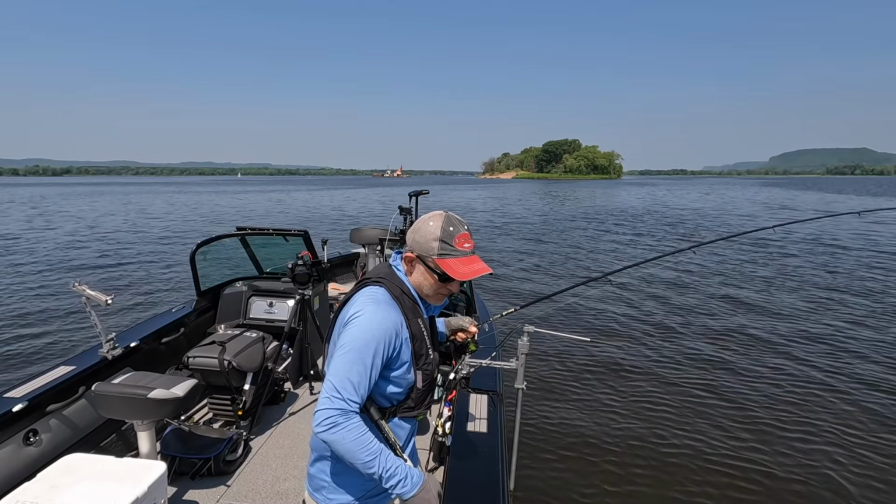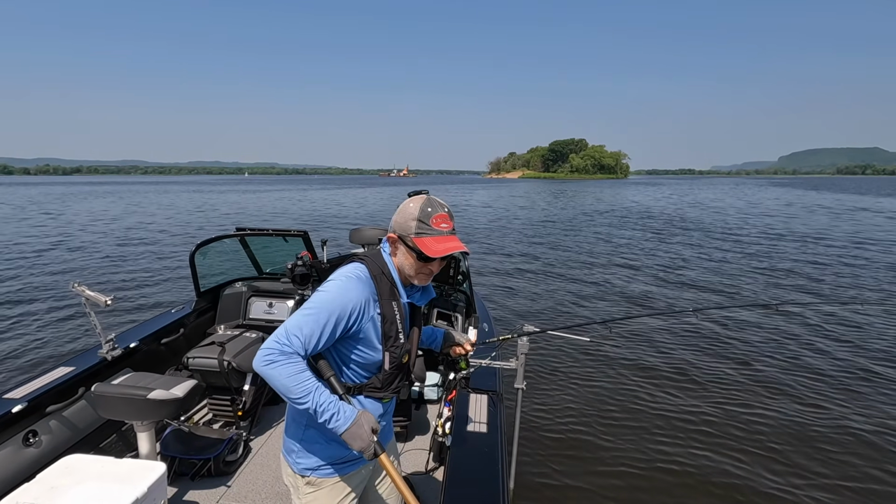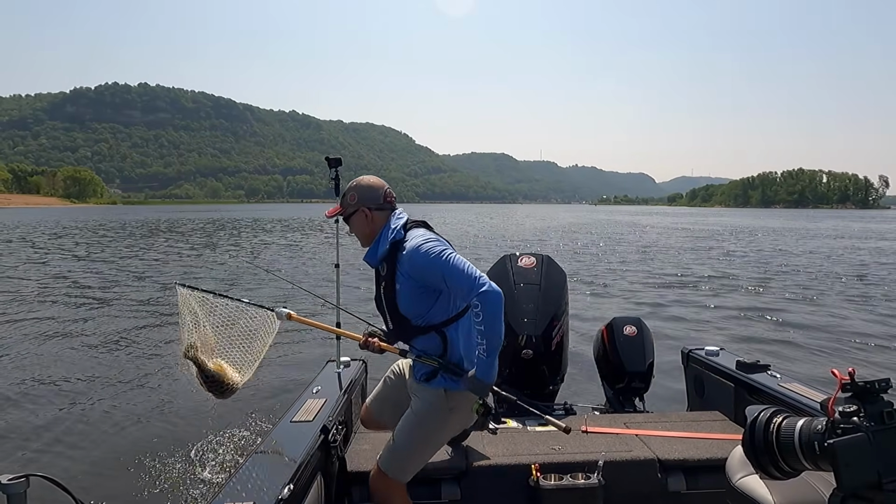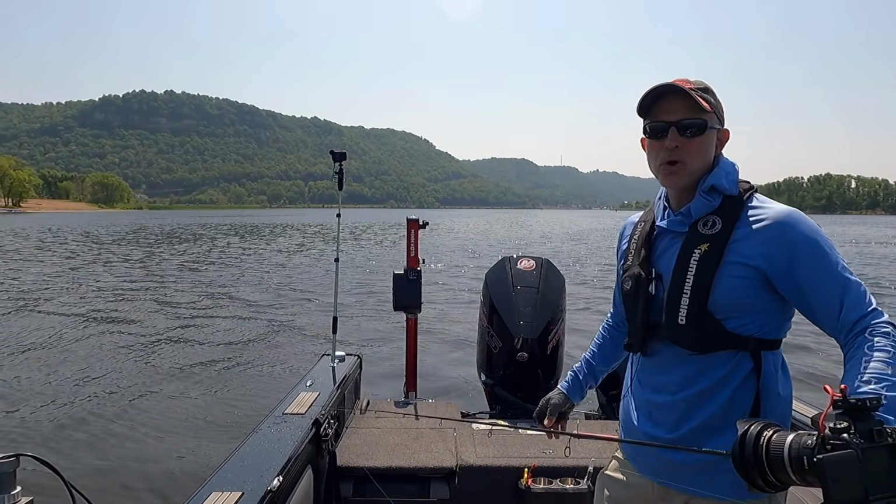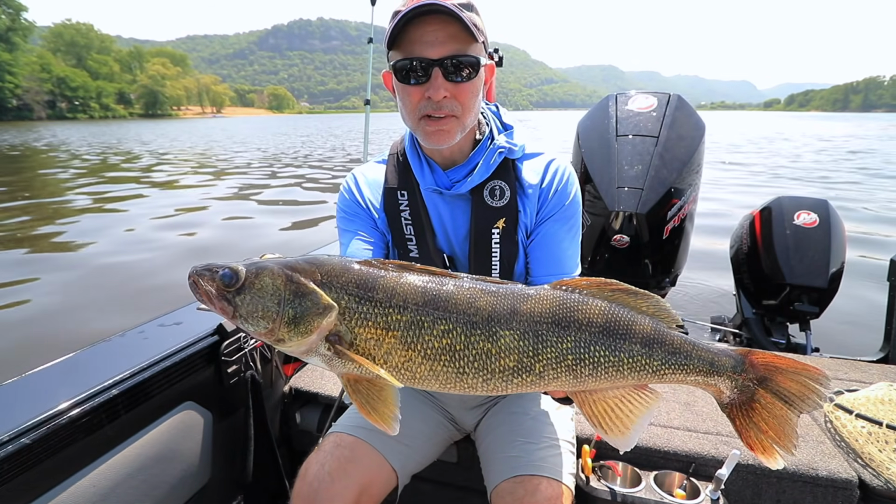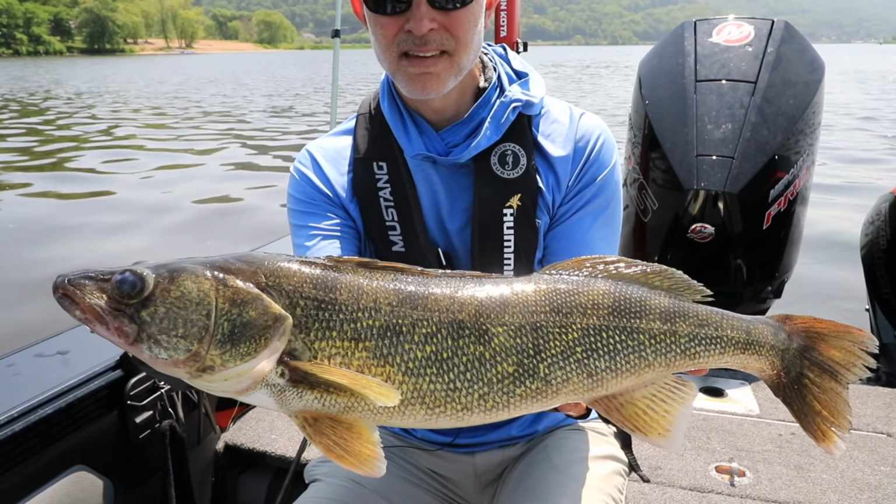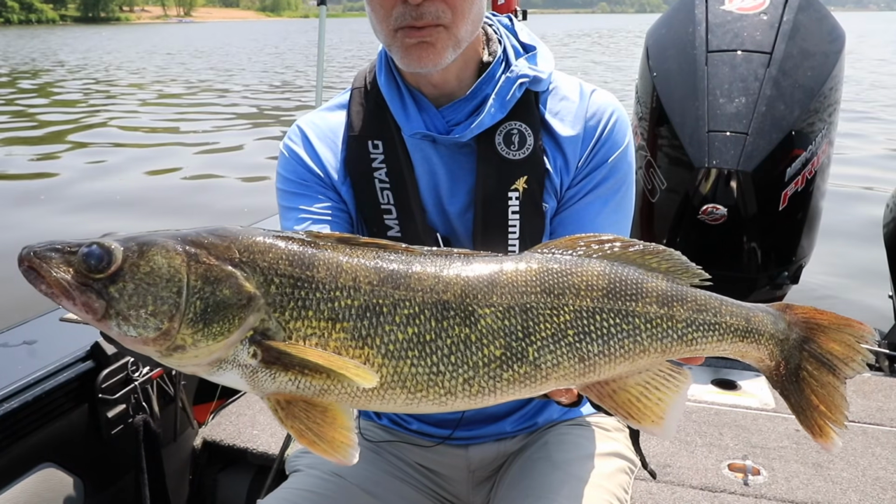Heavy Mississippi River fish. Look at that big, beautiful Mississippi River walleye. They just don't get any better looking than that. What a beautiful fish.